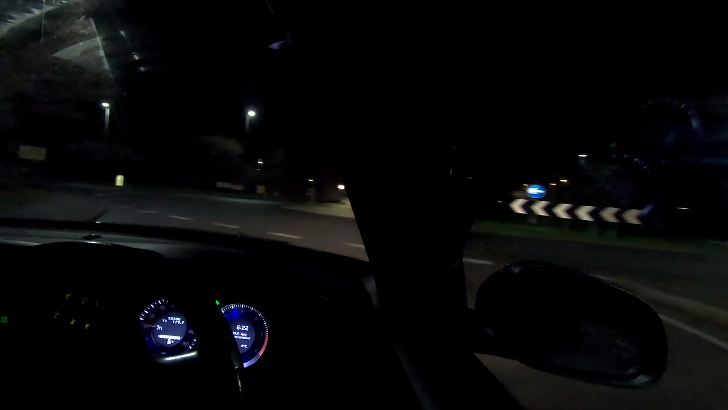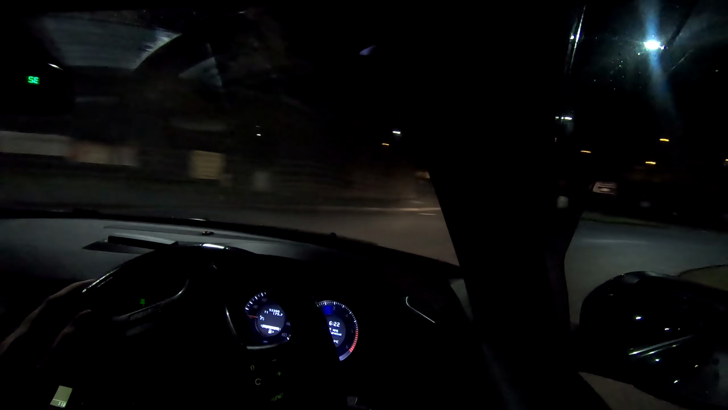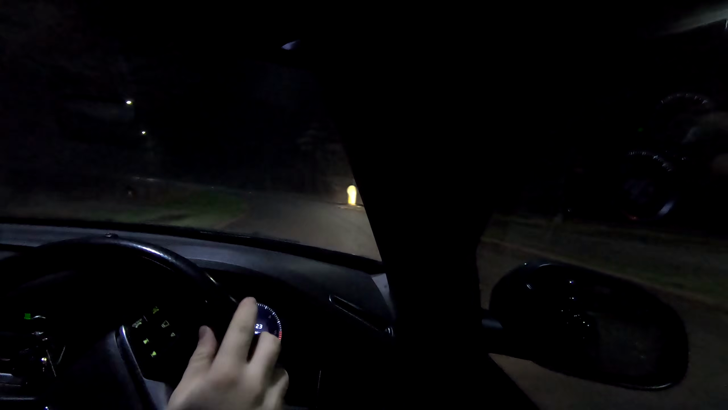Brilliant. Number four is probably going to be the typical, I know this is quite corny, but the safety. At the time, this S80 was one of the safest cars in the world, and it probably is fairly close now, compared to modern cars, even though it's 12 years old.